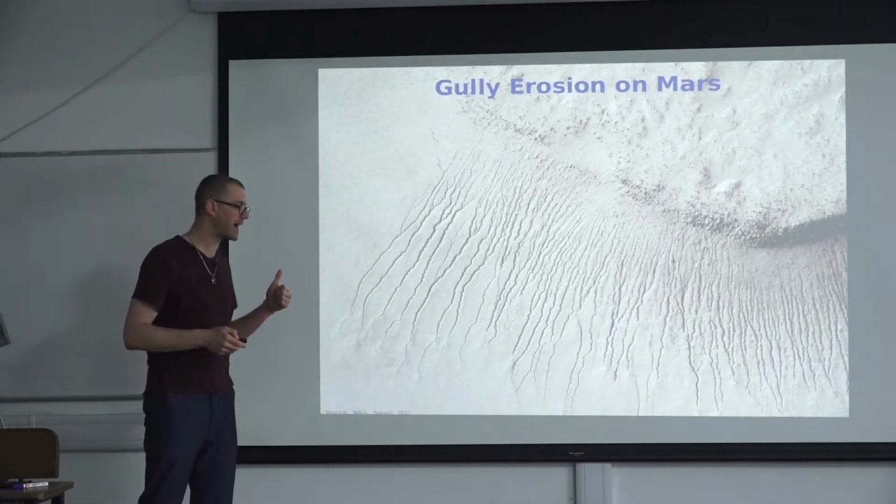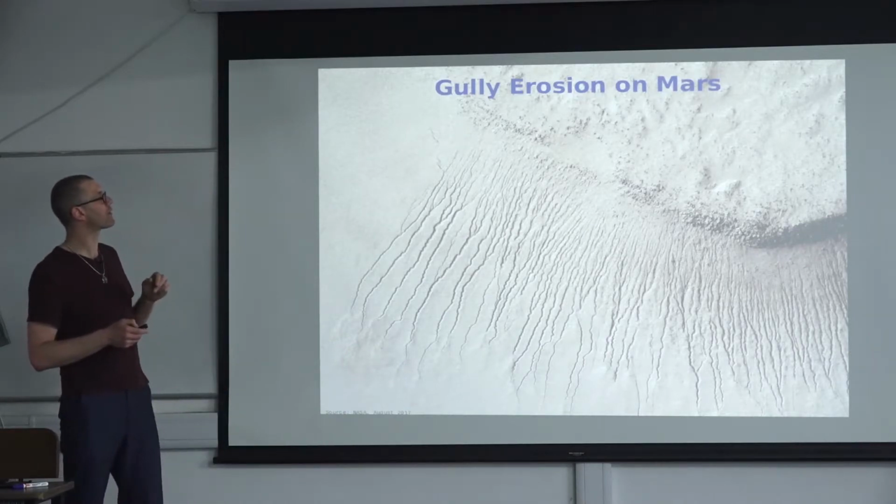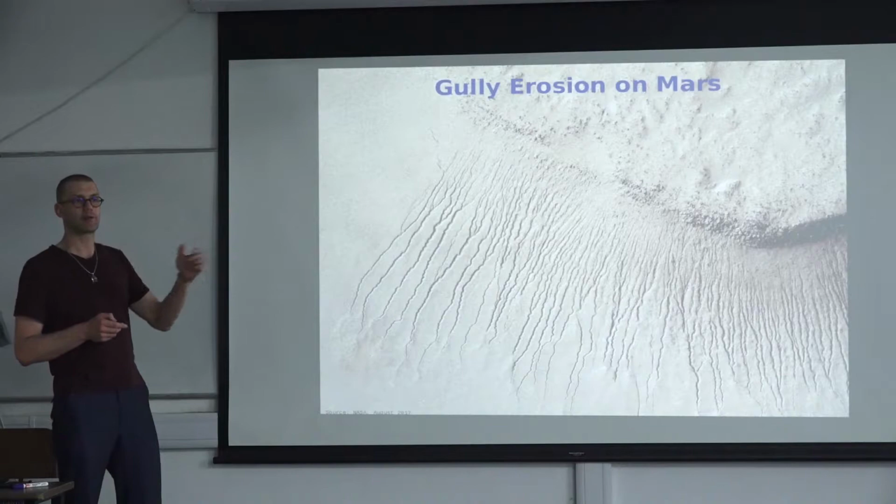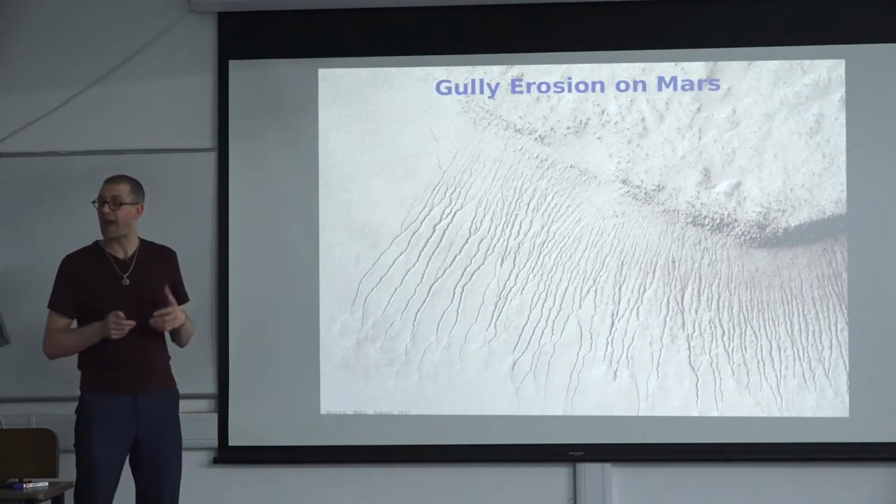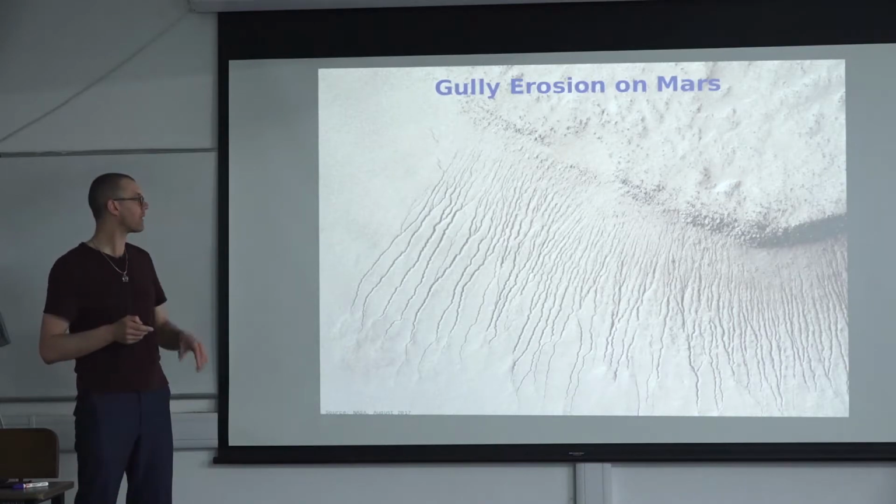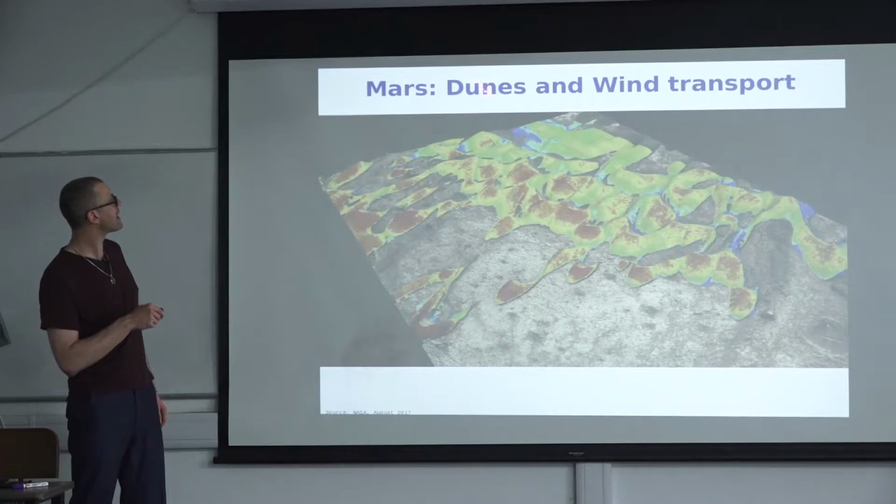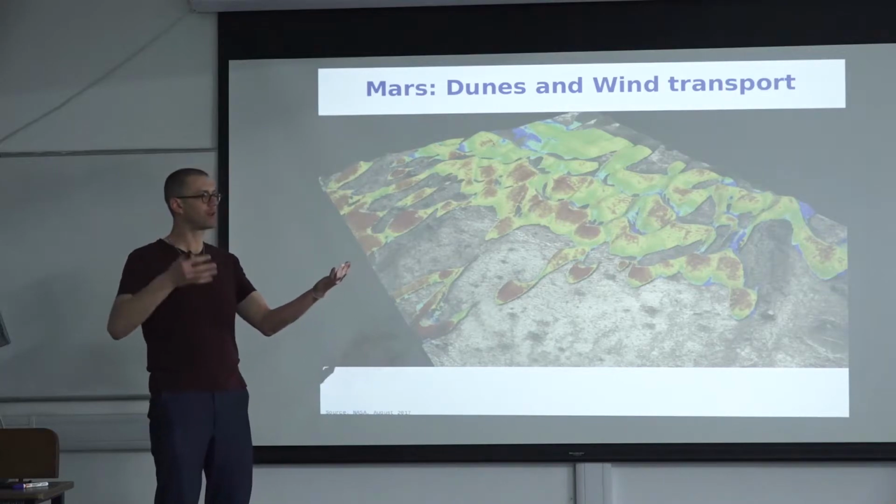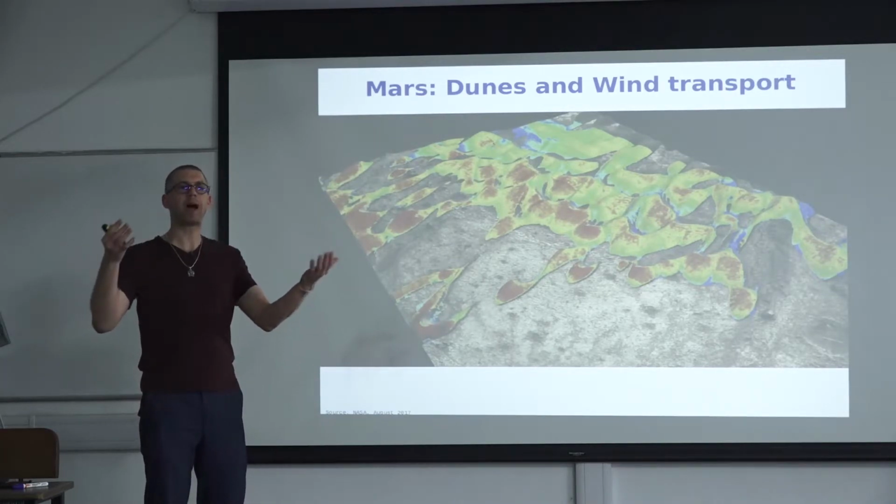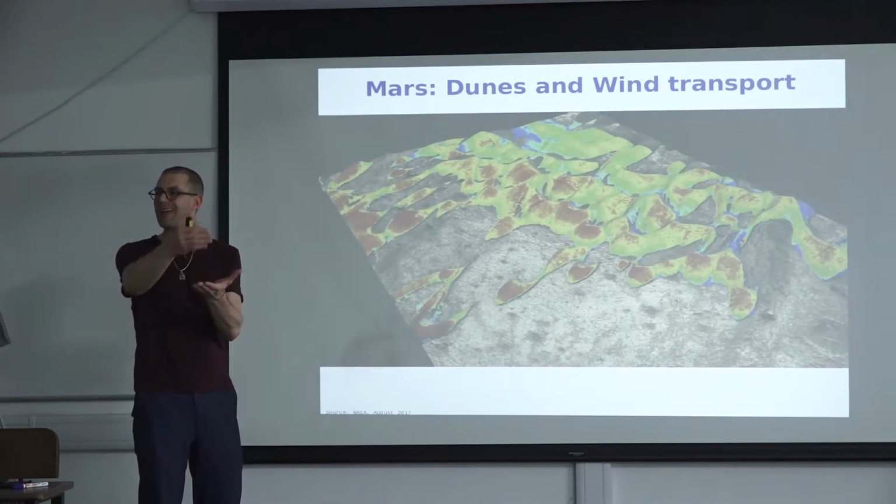So we talked about ice a little. We talked about rivers and water. Another big transport process on Earth is aeolian transport processes. So wind erosion, wind transport. And we have the same on Mars. And the great thing on Mars is that we have those great digital elevation models, and we can map dunes, and we can have digital elevation models from different years. Those are 2 or 3 years apart. And by differencing those digital elevation models, we see how much sand is being moved.